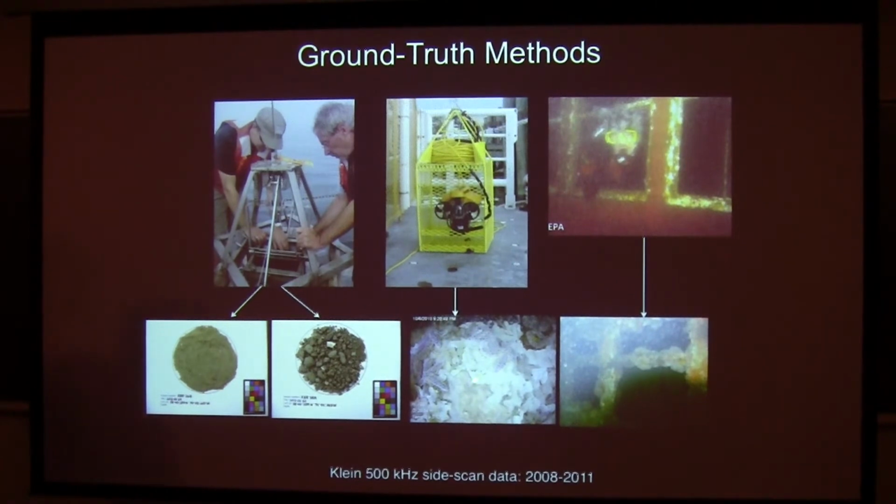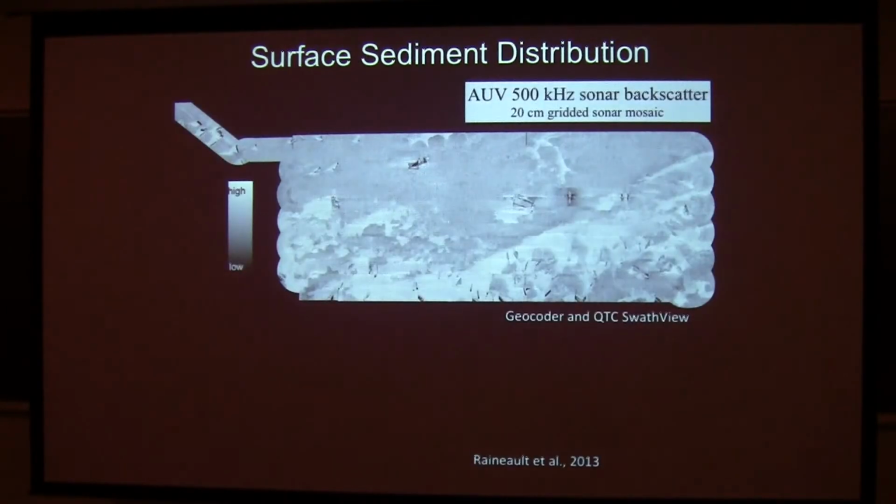We use ROVs to get video and see what's living on the seafloor and go right up against the subway cars, or sometimes we get EPA divers to come out with us and they like to still ride the subway cars, so they go inside for us.